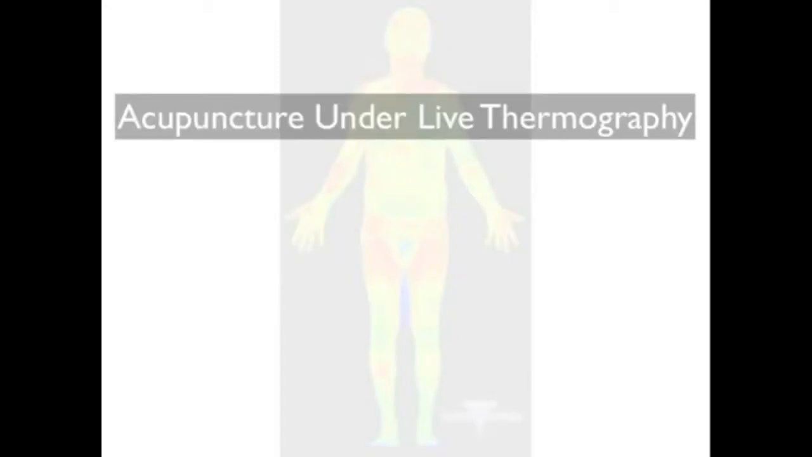Welcome to Acupuncture under Live Thermography, presented and developed by Dr. Anthony Piana. We will be demonstrating live thermography as a useful tool for the acupuncturist to refine his or her skills, as well as an excellent educational tool for your patients.